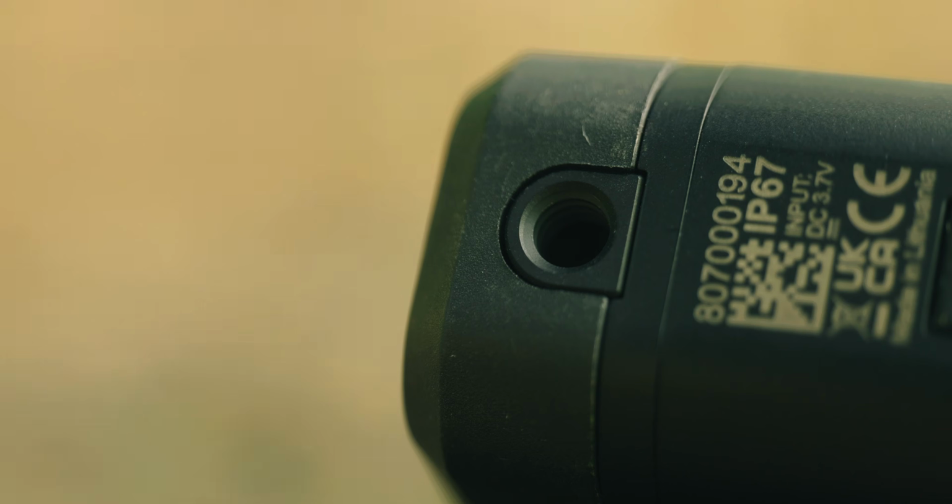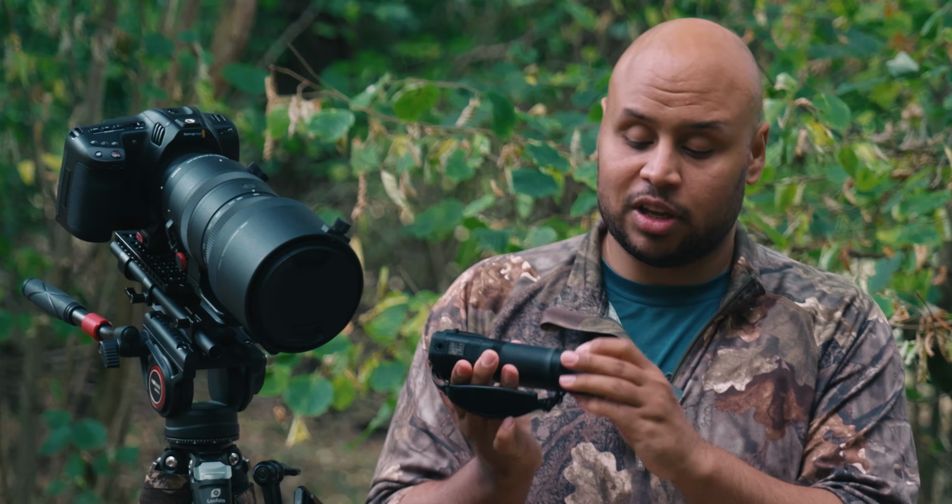On the bottom you've got your 1/4" mount, you've got a nice rubberized grip. There is an option to add a lanyard on there as well, so you can wear it around your neck. You can also add other devices onto the side of it there as well.